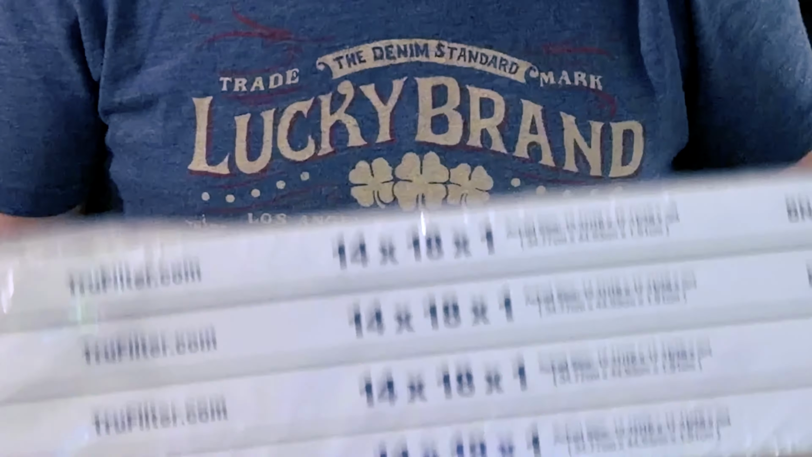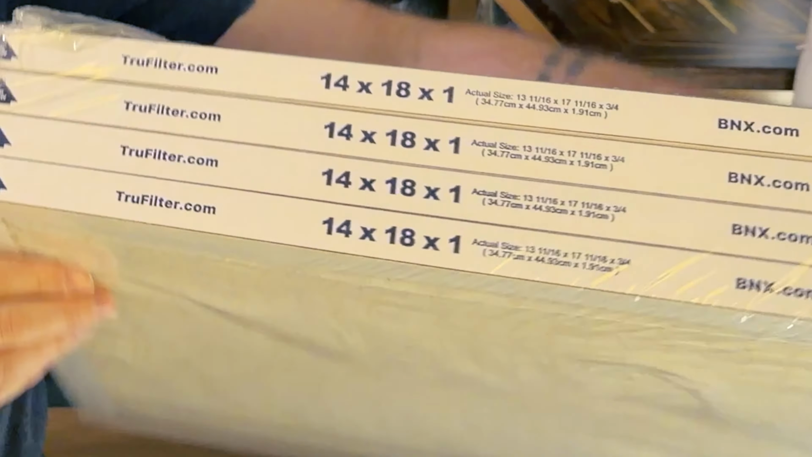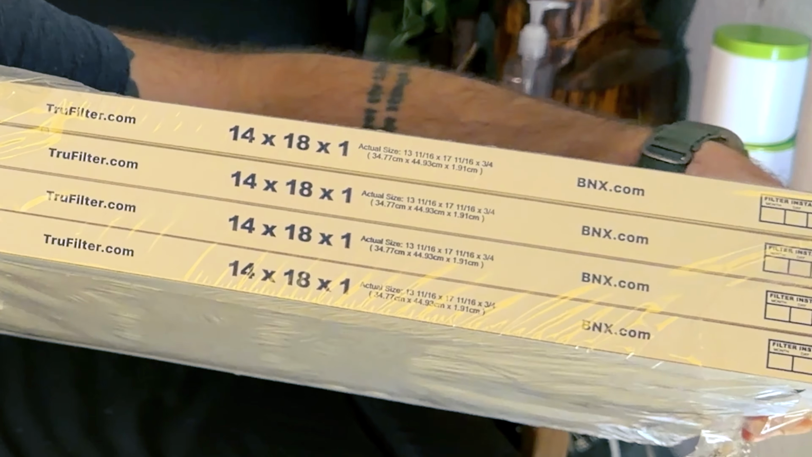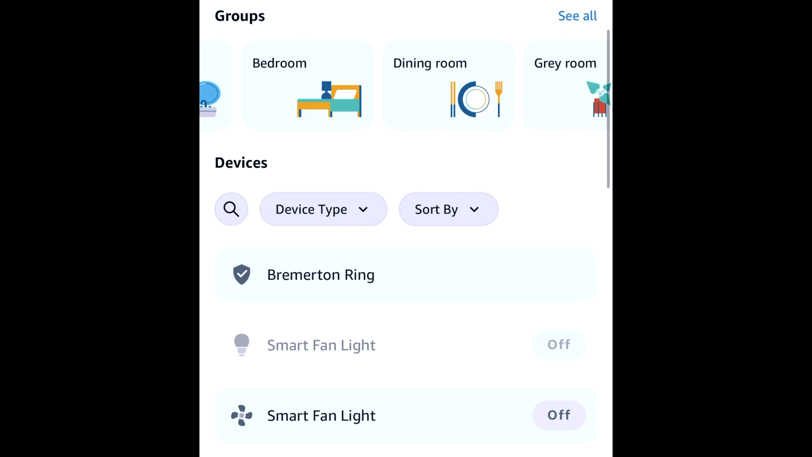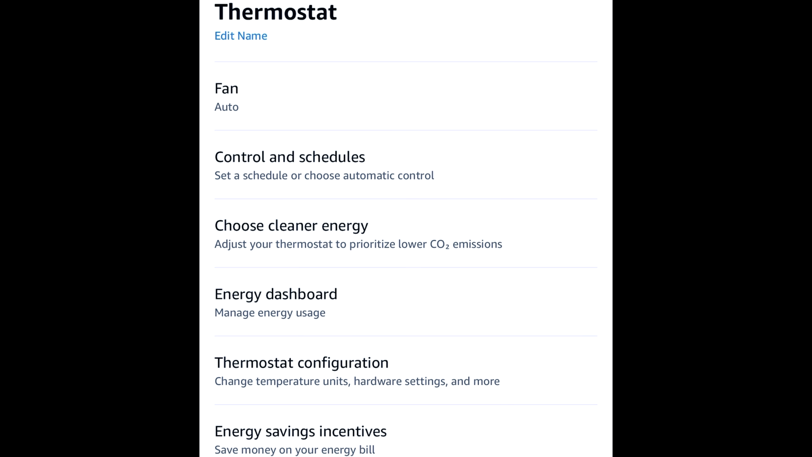I replaced mine with these BNX True Filters 14 by 18 by 1 inch MERV 13 air filter 4-pack filters. What I like about these is the MERV 13 filtration. It's made in the USA, it has good airflow, catches pollen, dust, smoke, and allergies, and it has an electrostatic filter media. A lot of high filtration filters can restrict airflow too much, but these are designed to maintain lower airflow resistance while still filtering really well.